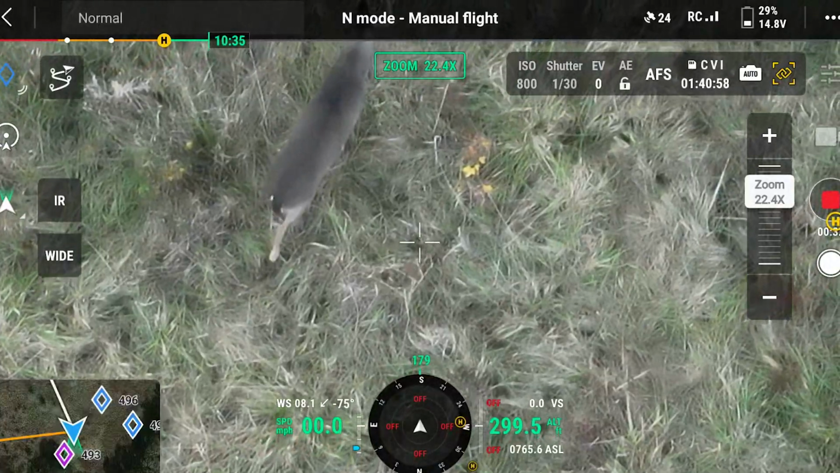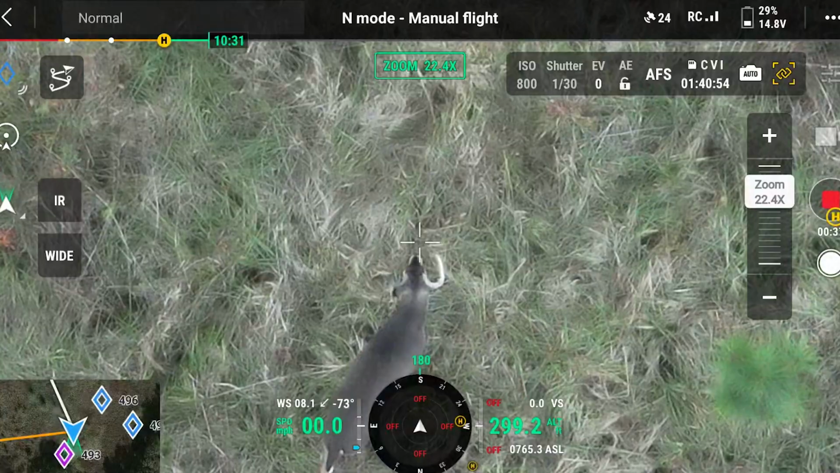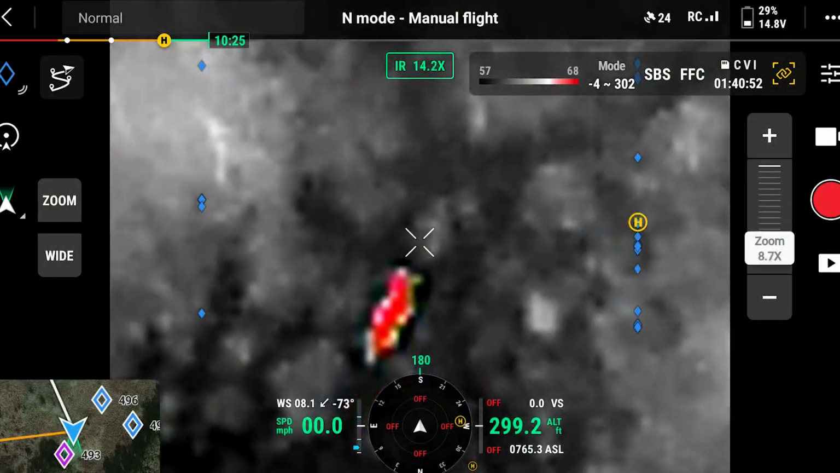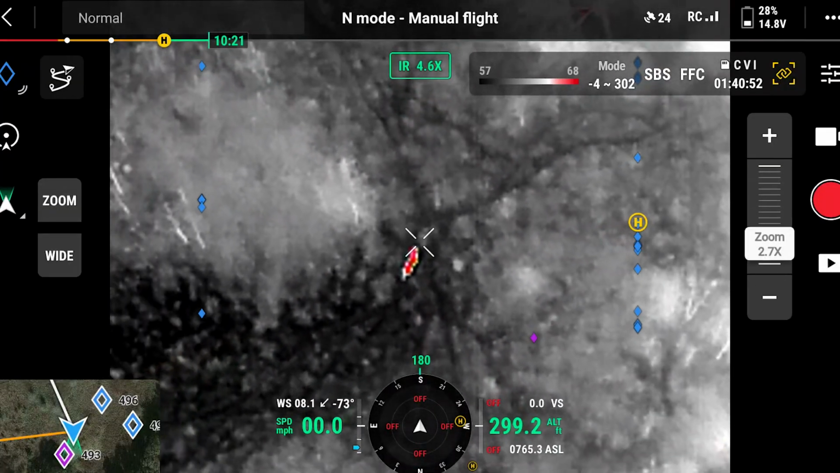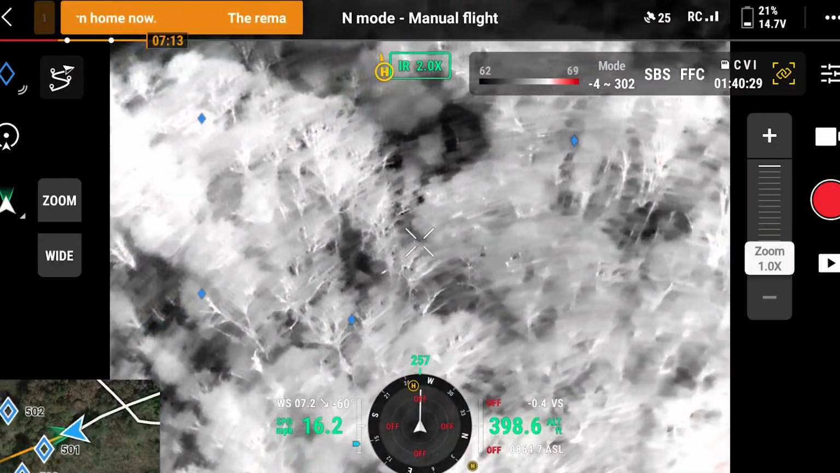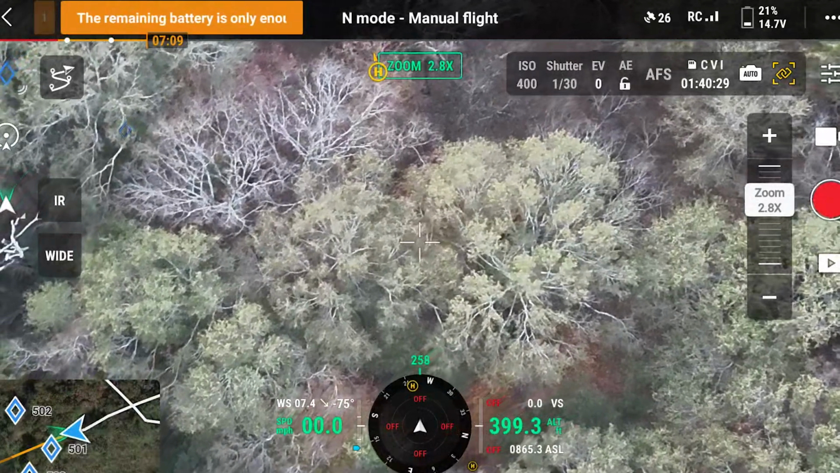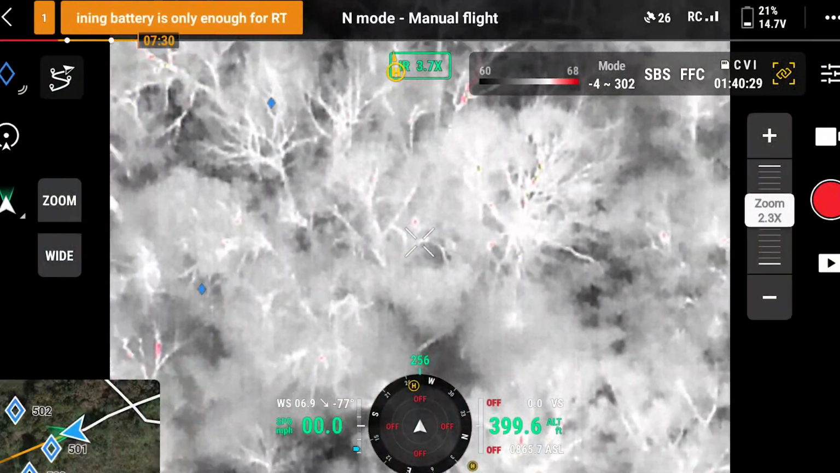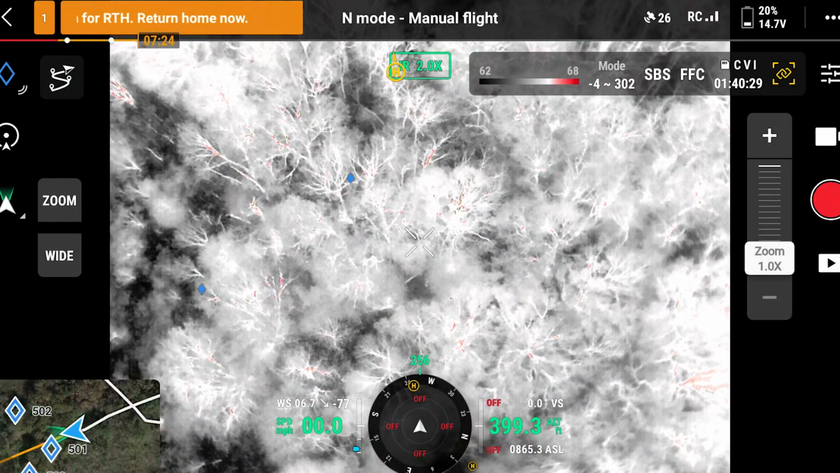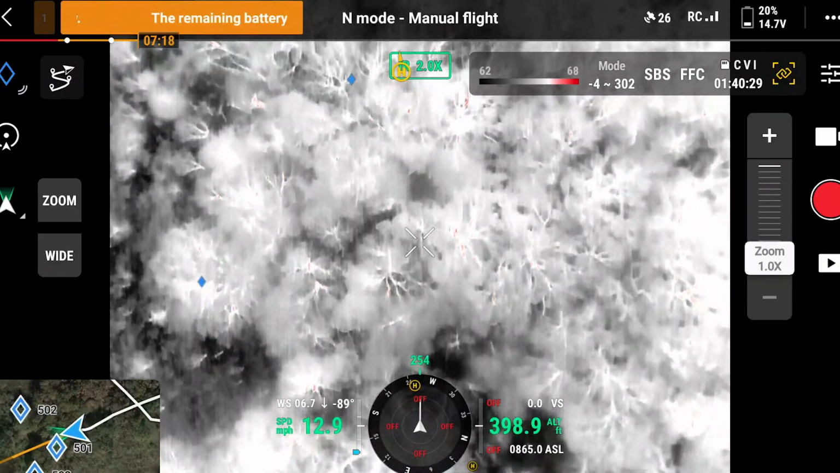Big old horn for one, only having one side. If that's deer playing, gotta be, right?